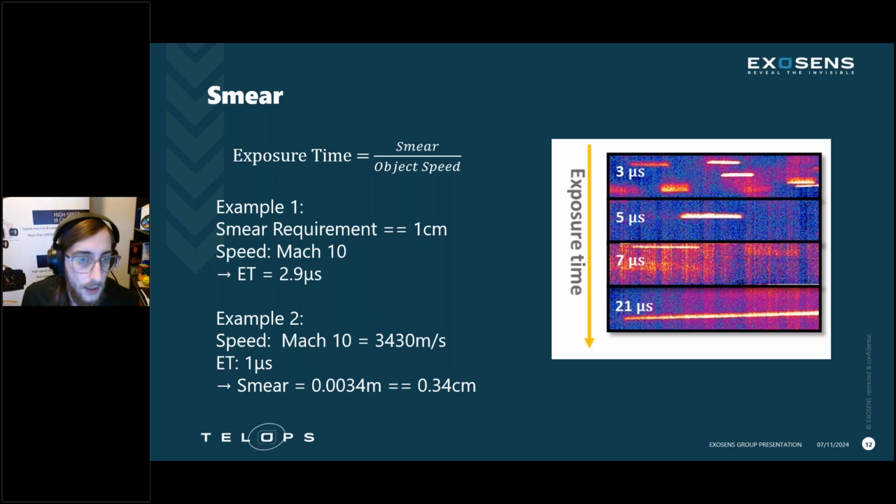And with that, how do we calculate smear? Well, we have a pretty simple equation there. Exposure time equals smear over object speed. So a couple of examples. Let's say we had a requirement of 1 centimeter smear at 1 centimeter GSD pixels. If your object is traveling at Mach 10, 10 times the speed of sound, your exposure time would need to be 2.9 microseconds.